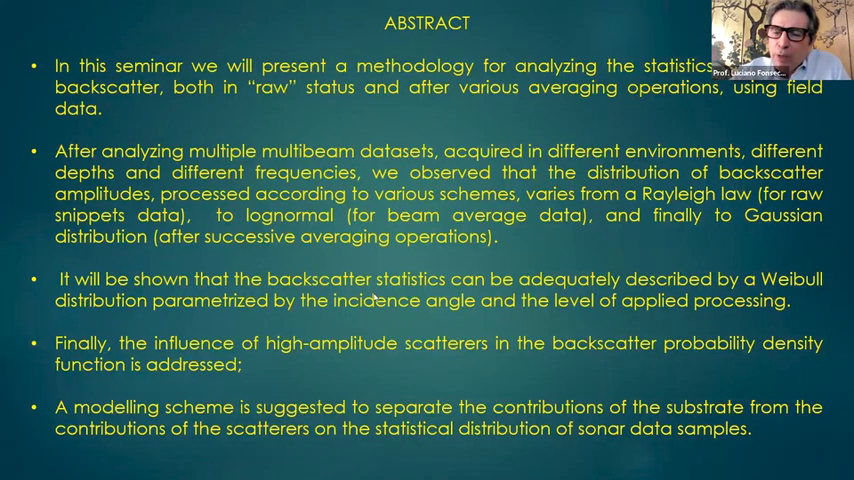So I will quickly give an abstract of my talk, as a guide for the presentation. I will try to present a methodology for analyzing backscatter statistics.